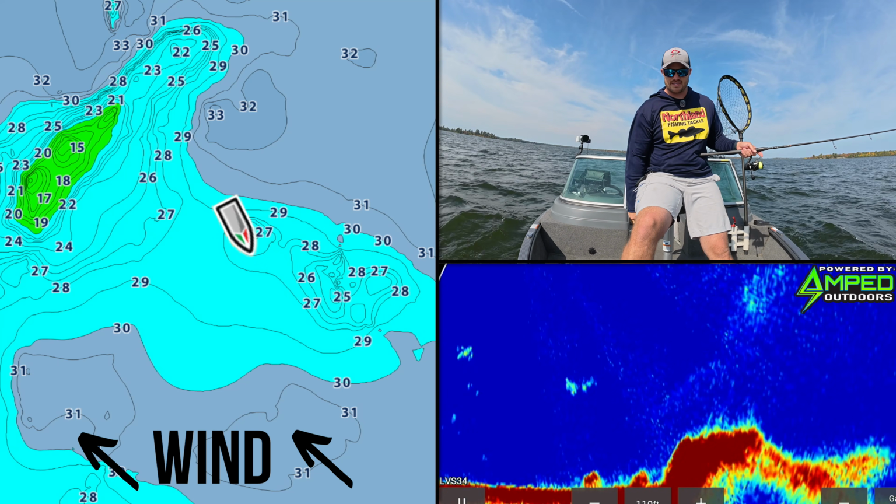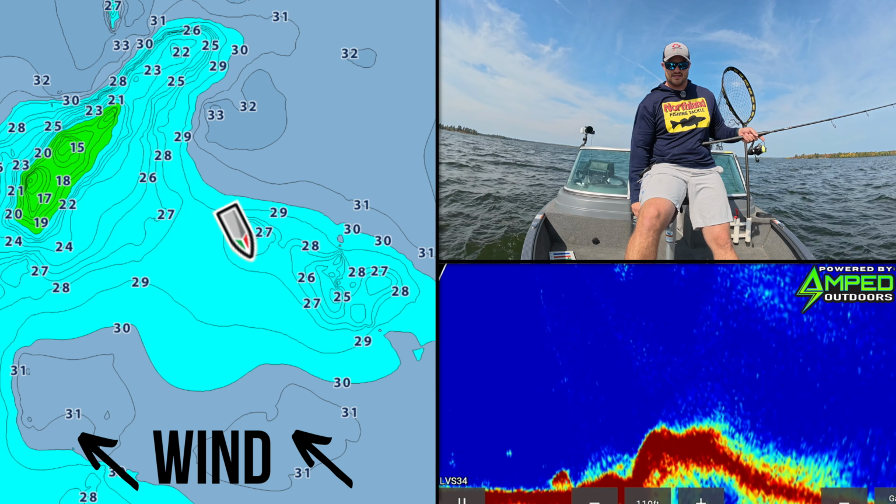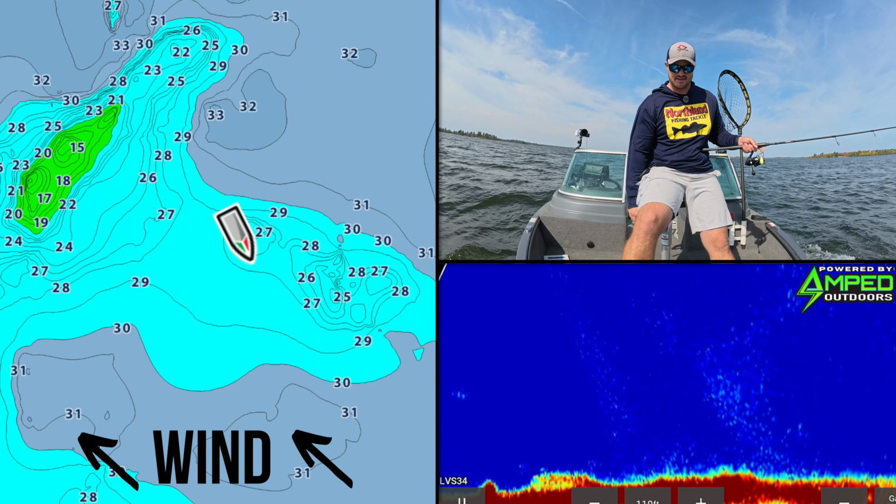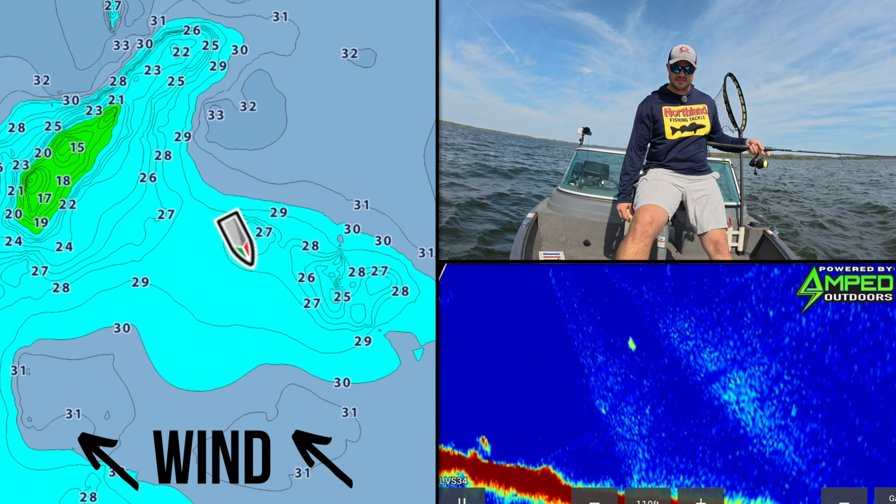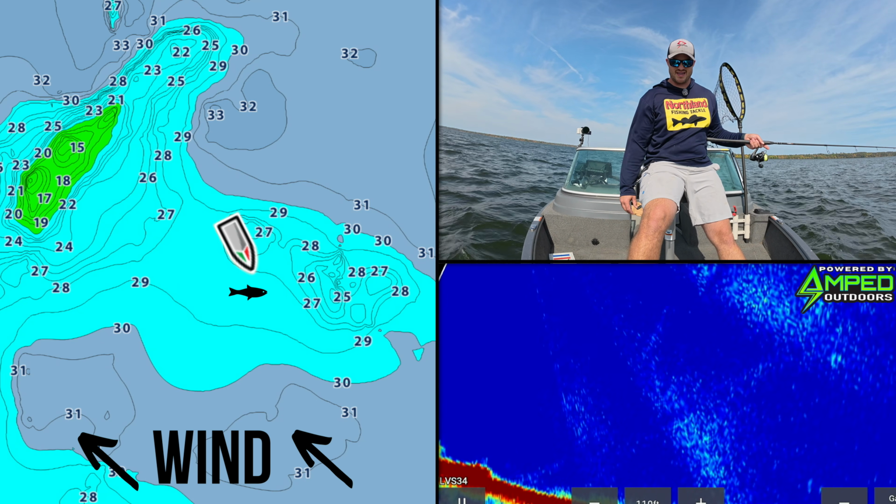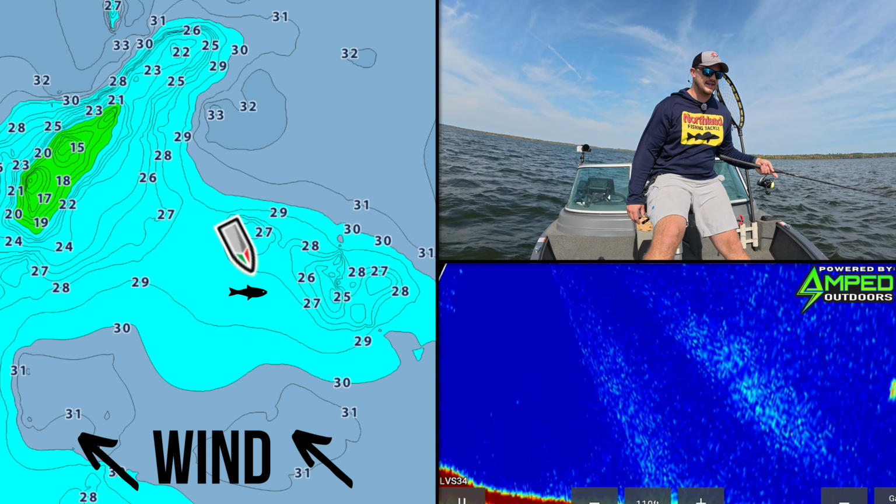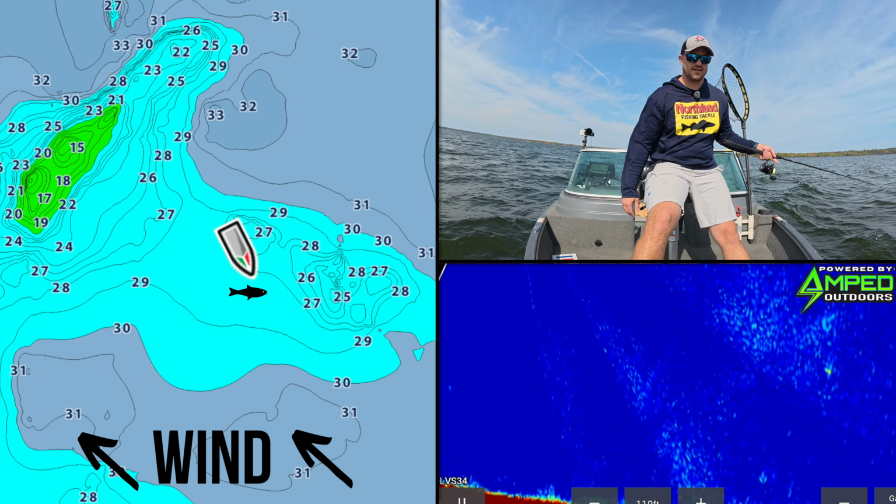But I have been seeing fish more on some of these flats versus on some of this structure. So we'll see what this one looks like. See a suspended guy. So I saw some smaller stuff on top of that hump, but nothing I super wanted to cast at. So we do see a suspended guy up over here that looks a touch bigger.